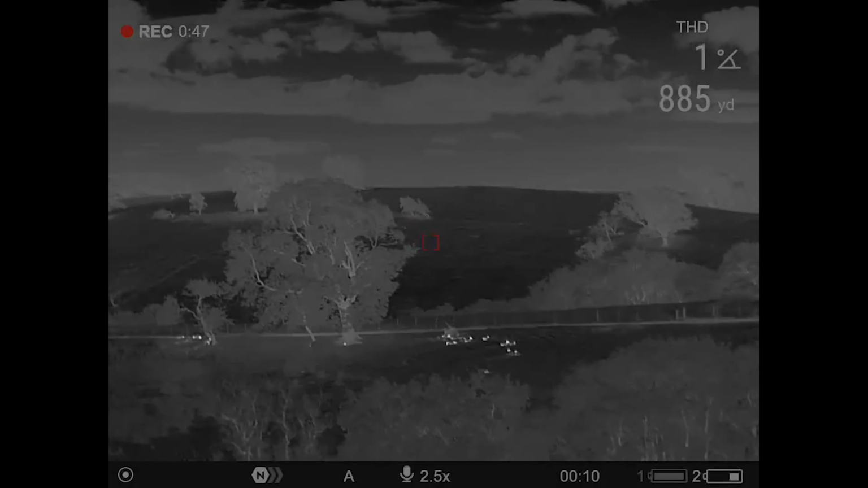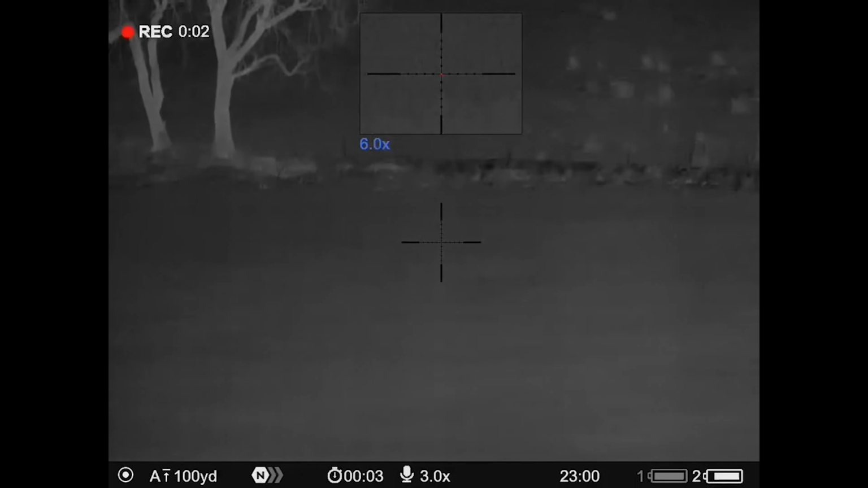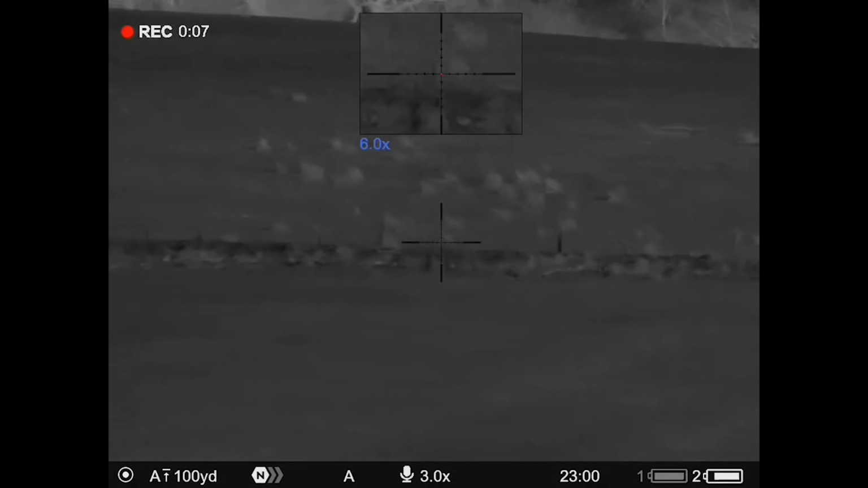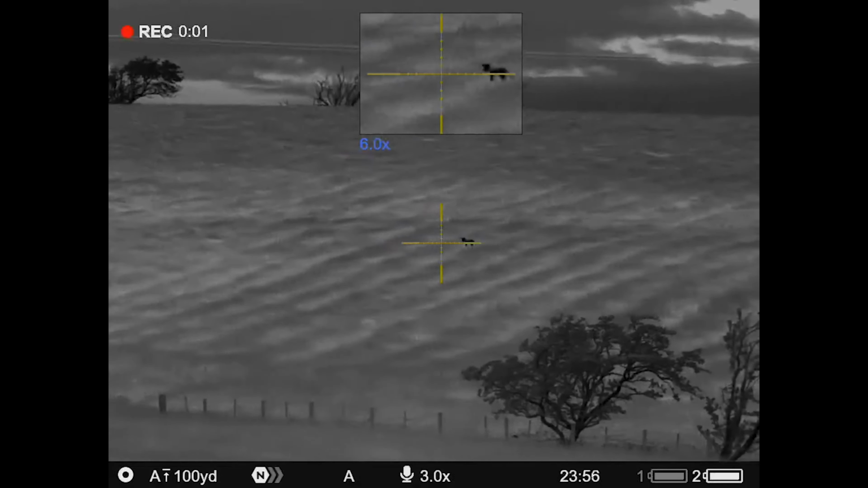So quickly got up on the shot. I'd had it in black hot here on the Thermion. It was quite hot and quite humid as well. There'd been heavy rain that day, and black hot was just working better. As you'll see from the footage from the scope, absolutely crystal clear.